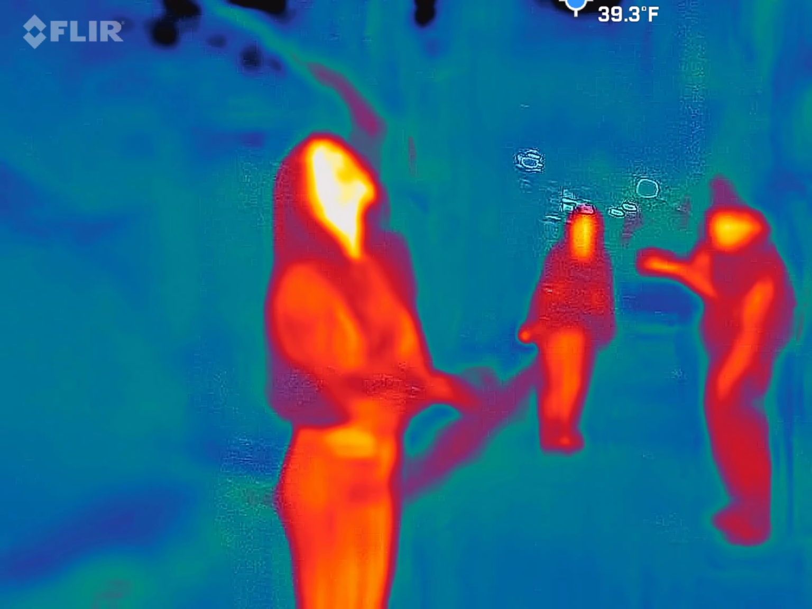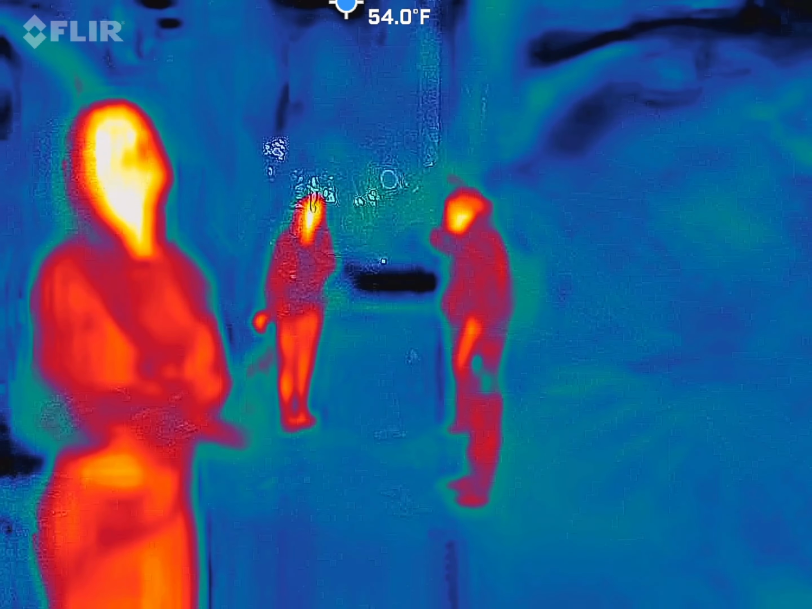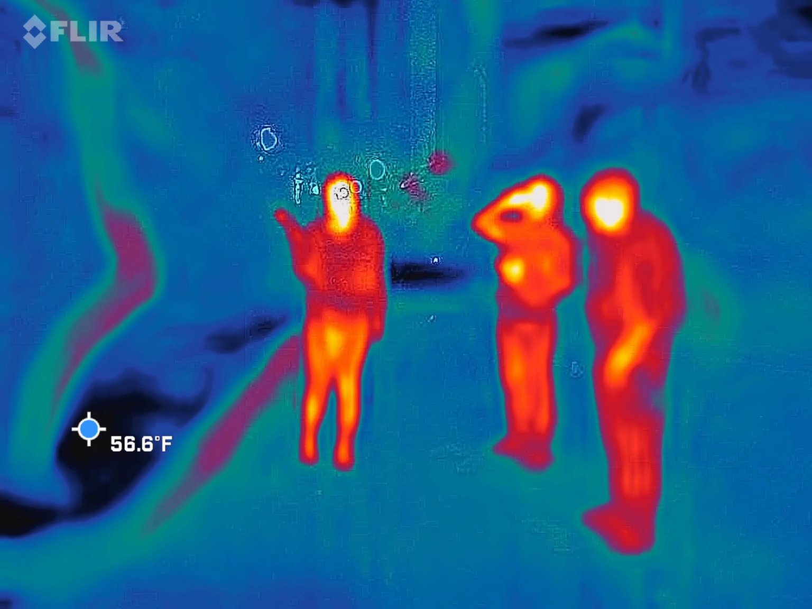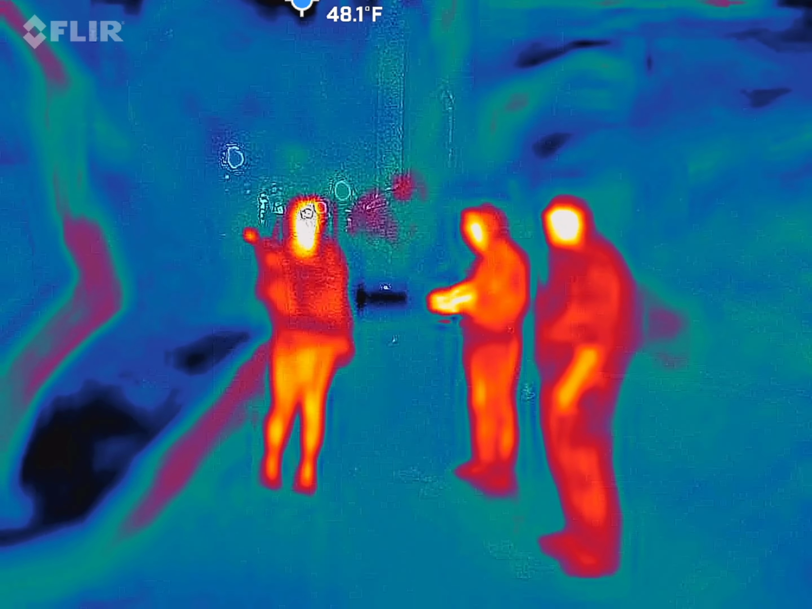This one is actually an English tree, and then that's all honeysuckle. So in the fall, this whole thing smells like black licorice. Wow. Yeah, you can actually come.